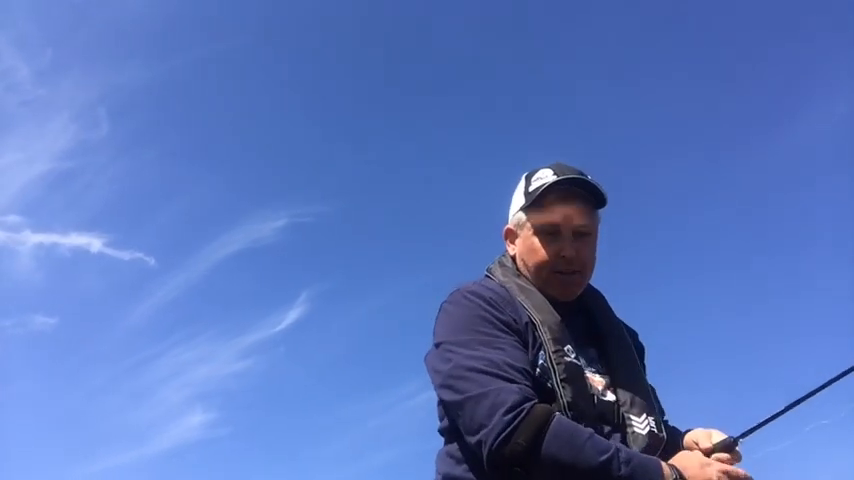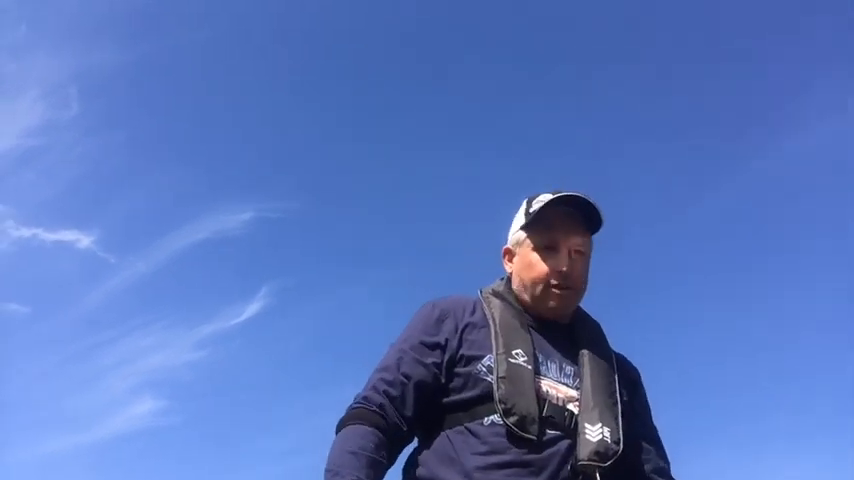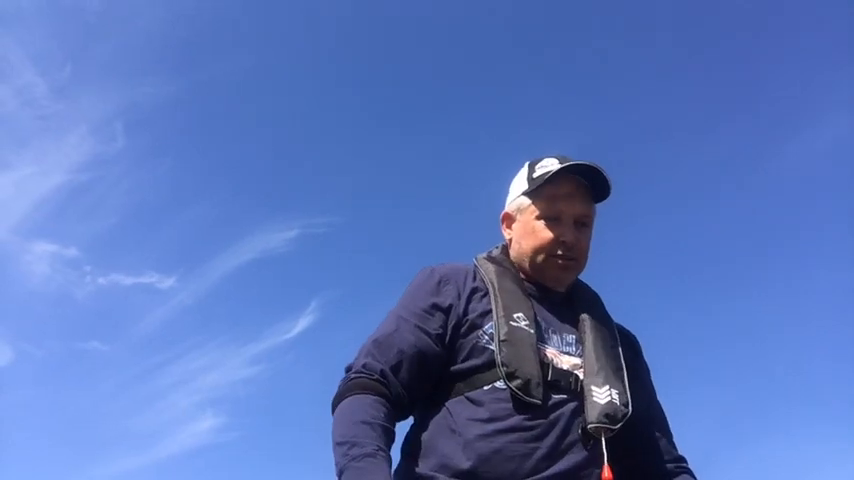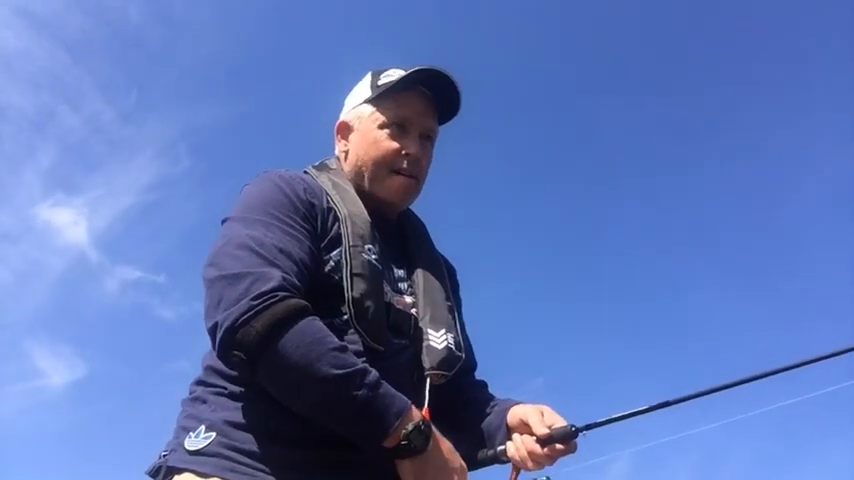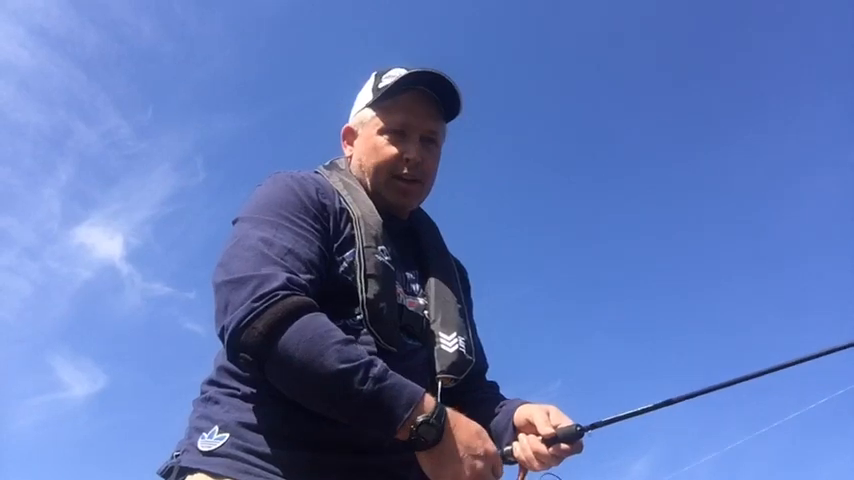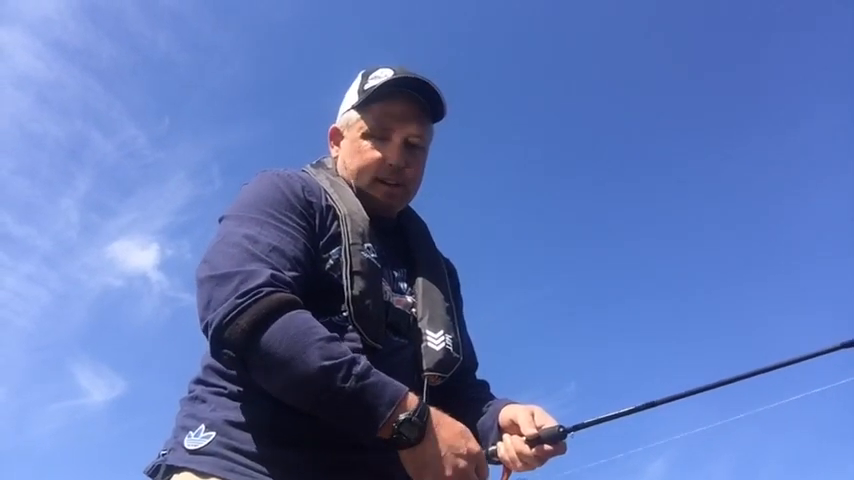Since you started with me, I haven't probably moved a total of maybe 50 yards, 75 yards, something like that. I got some fish right under the boat. Hopefully I can get bit right here.